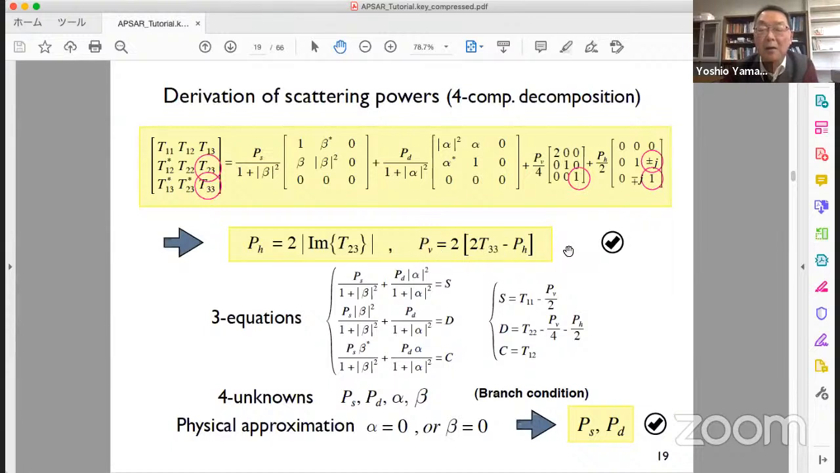It's directly obtained. The remaining are 3 equations from T11, T22 to T13. 3 equations and 4 unknowns. These can be solved by approximation, just reducing 1 parameter. This is accomplished by considering physical scattering phenomena. If we eliminate one of these, it's possible to derive PS and PD, these powers, directly. It's very simple.